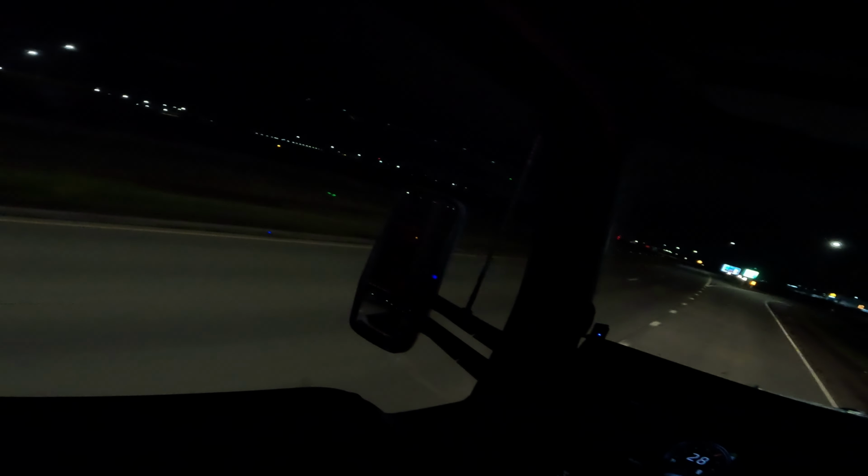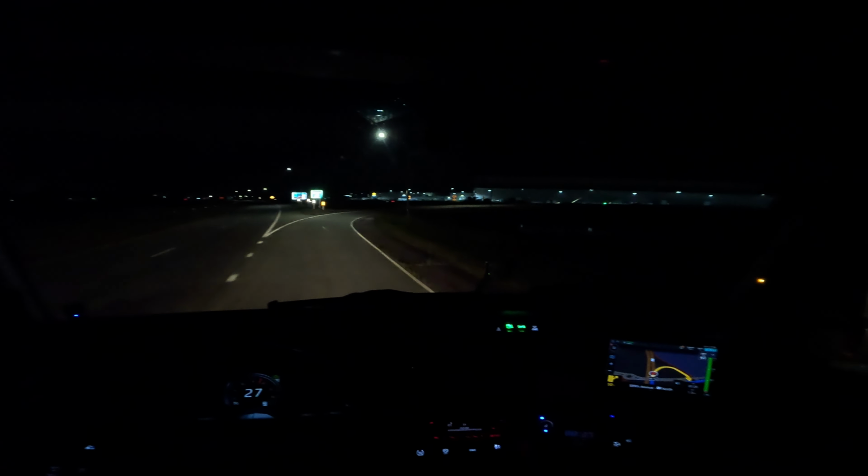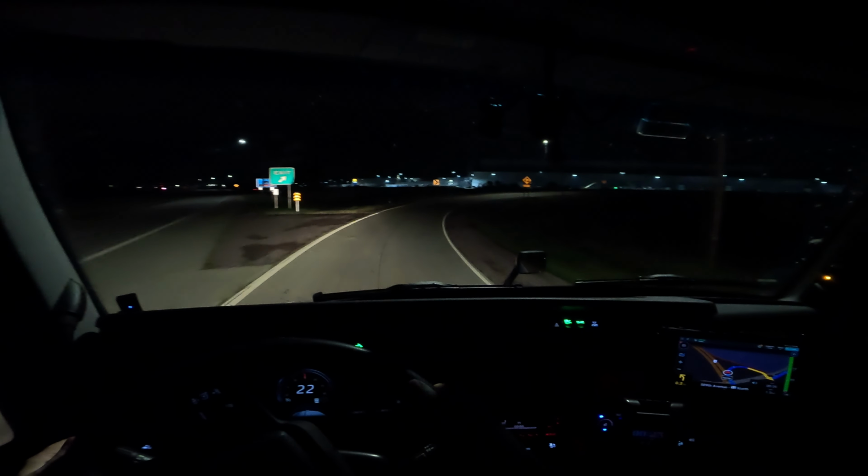Make sure nobody's behind us. And off in the distance here, this giant warehouse is the Walmart that we're going to. Looks like it's kind of new. Either that or they've added on to it. Pretty sure I've been here before, but I can't answer yes or no.